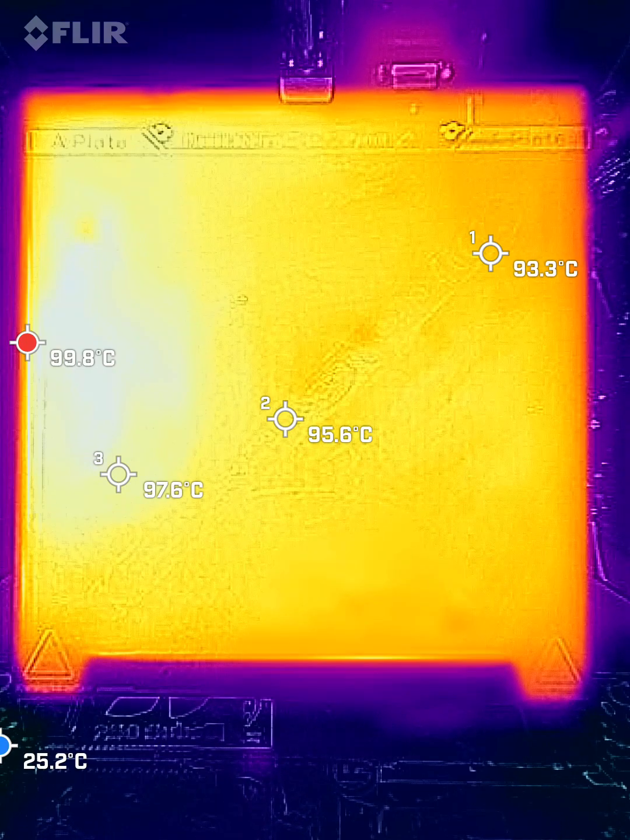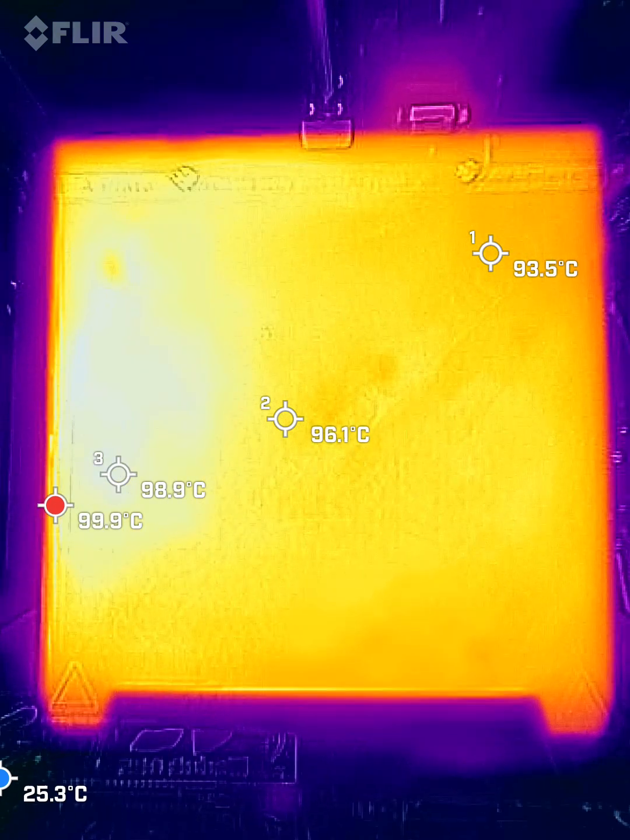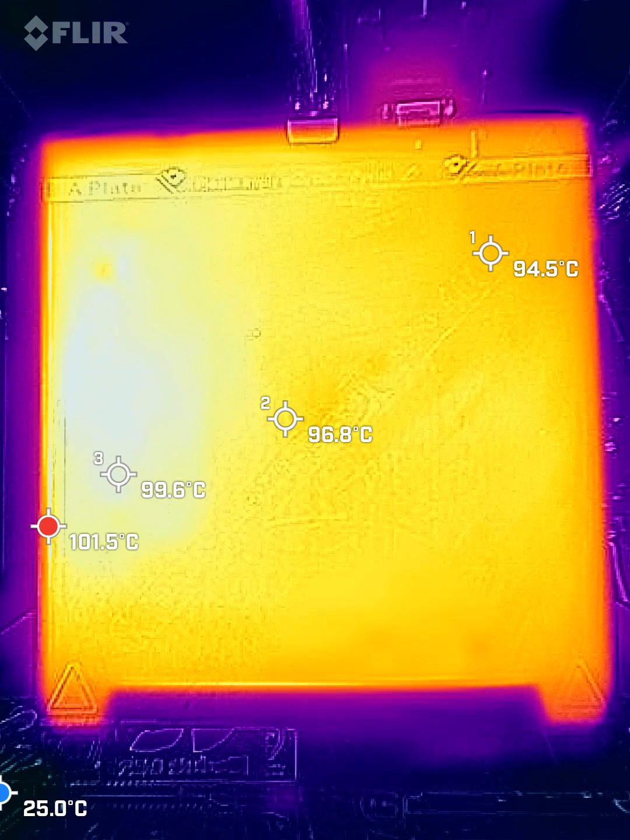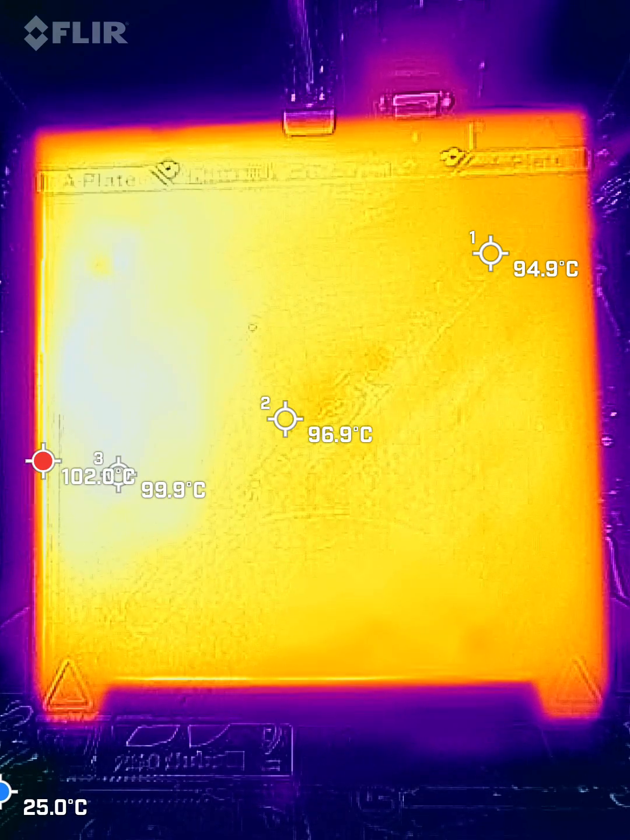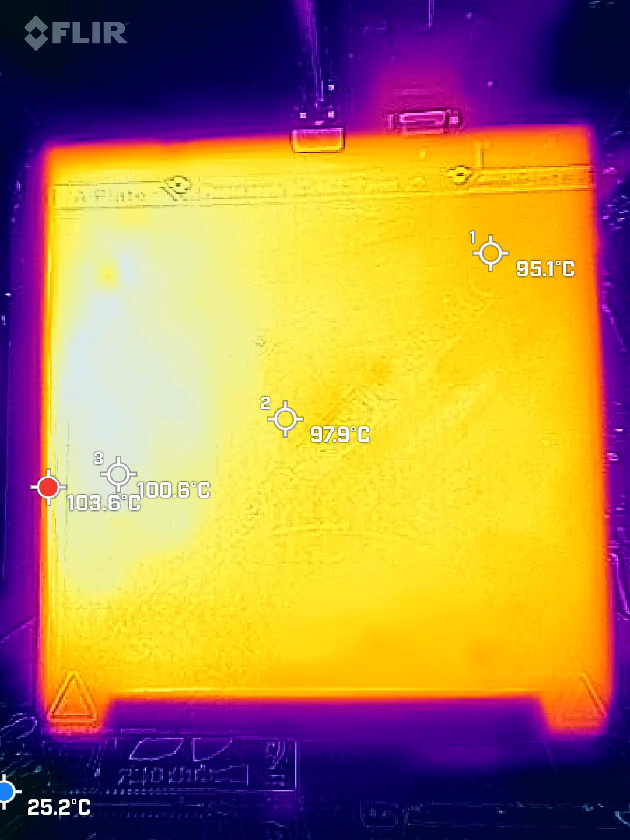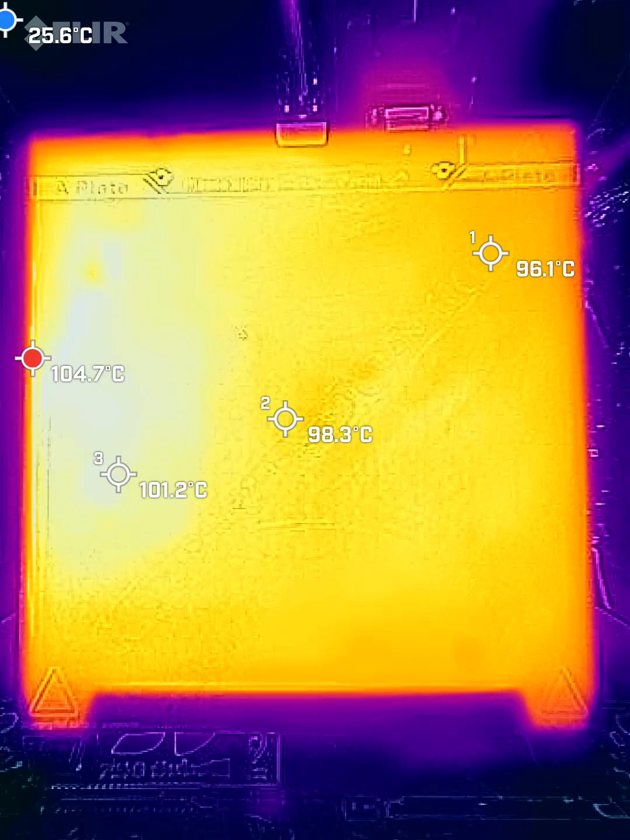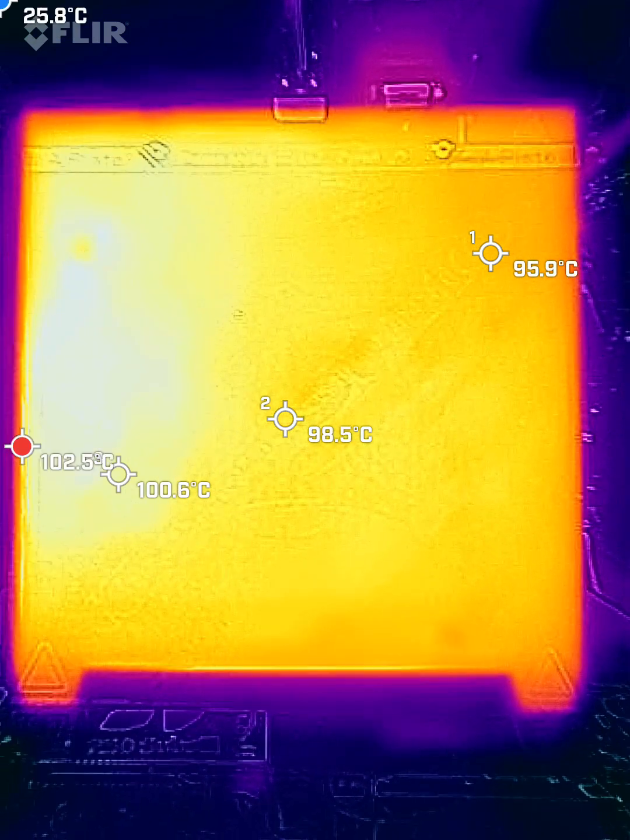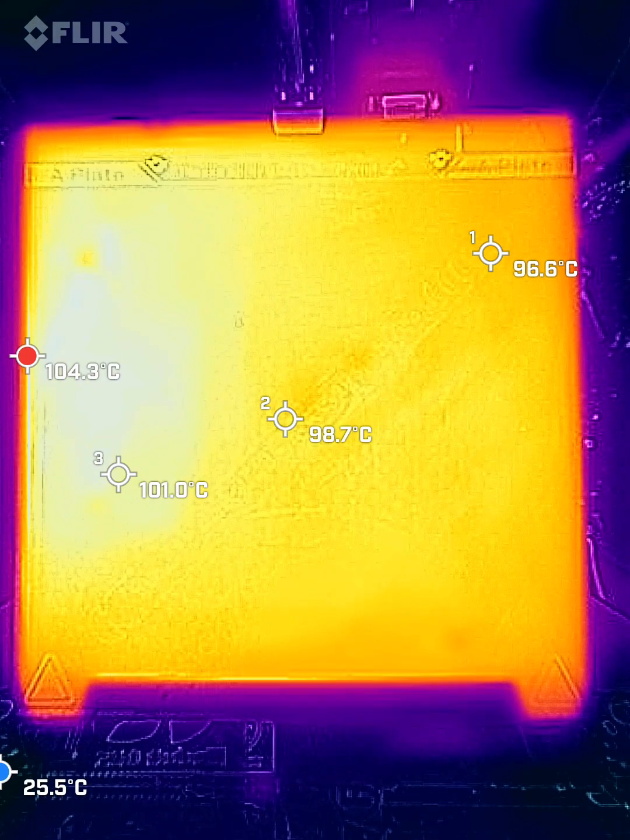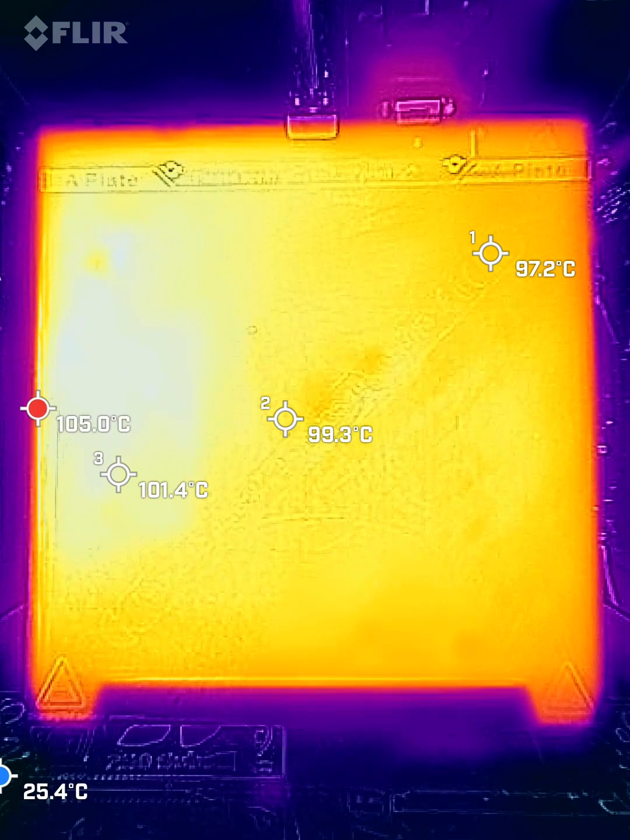So good stuff. Alright, we're at 96 on the indicator, on the display. 99 there, 93 there. So plus or minus 3 degrees at this point on the display. Although the center of the bed is basically matching the display. 99. 99. Okay, we're at 100. So let's see how it equalizes out.